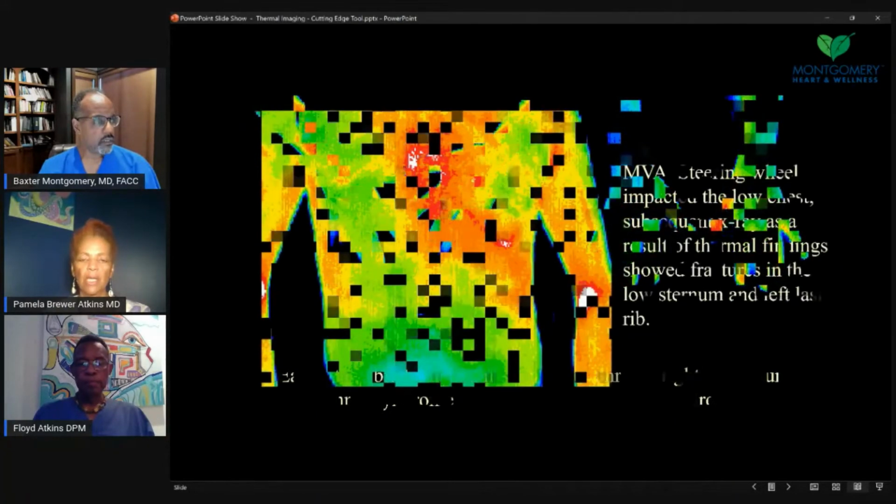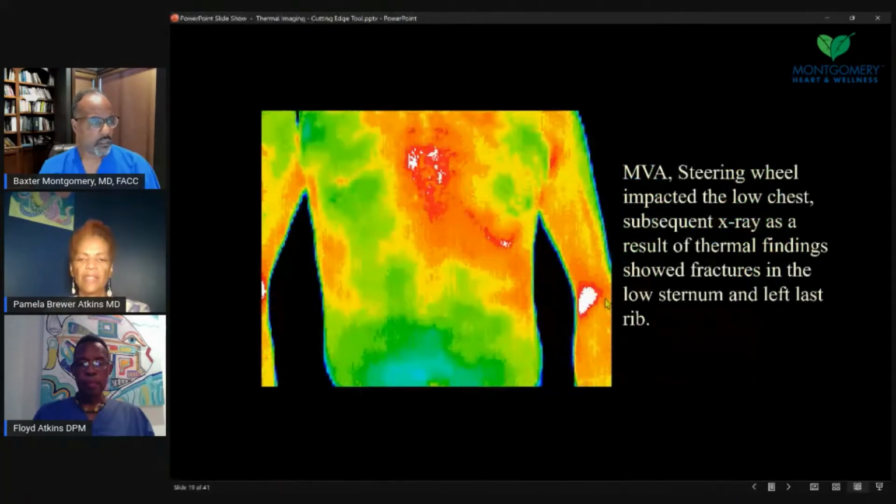So let's see. And this is a person that had a motor vehicle accident, and the steering wheel traumatized the chest area. And with the x-ray, it was revealed that the person had a fracture of the sternum and a fracture of the left rib here. And so you see the marked warmth and inflammation on that side, asymmetrical.